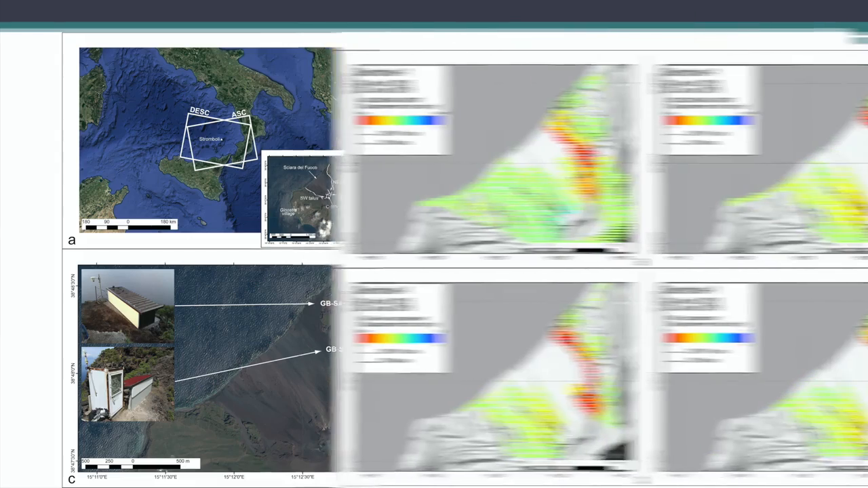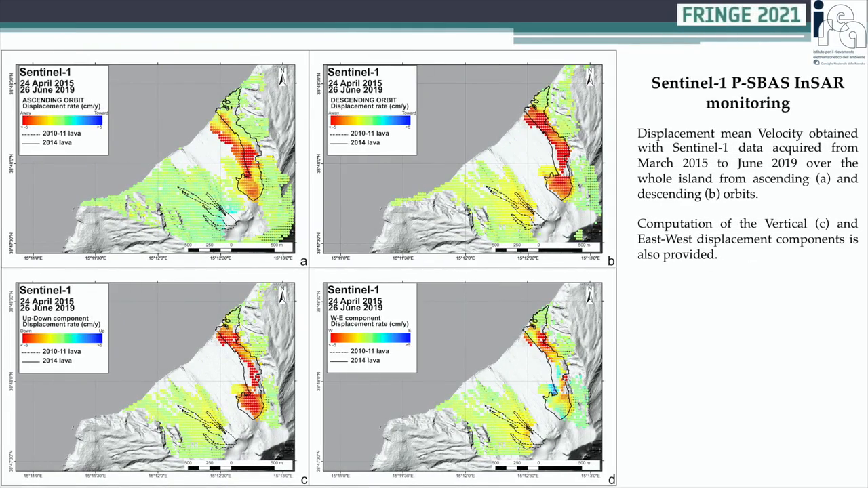Here are shown the displacement mean velocities obtained through the PS-BA algorithm up to the acquisition immediately before the 3 July paroxysm, so covering the March 2015 to June 2019 period. The combination of the line-of-sight maps allows the retrieval of the vertical and east-west displacement components.